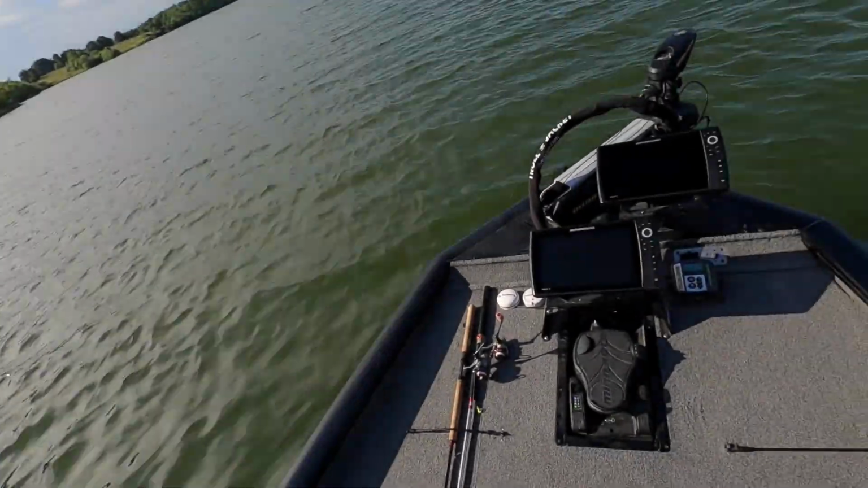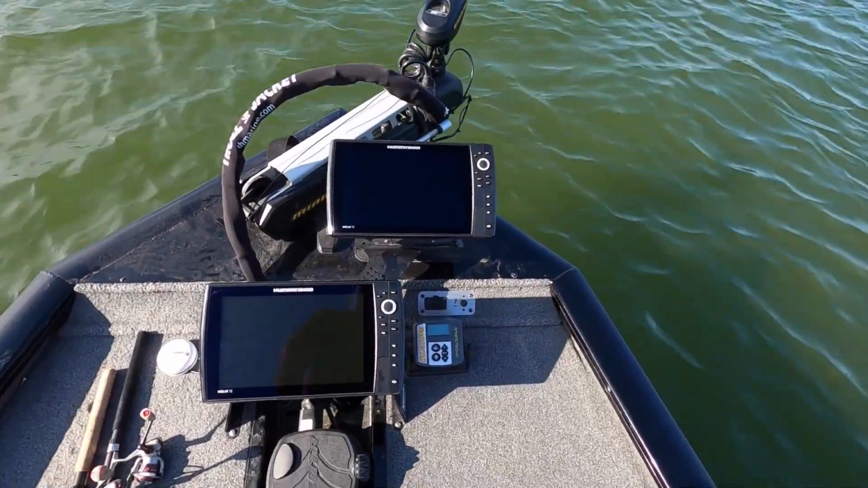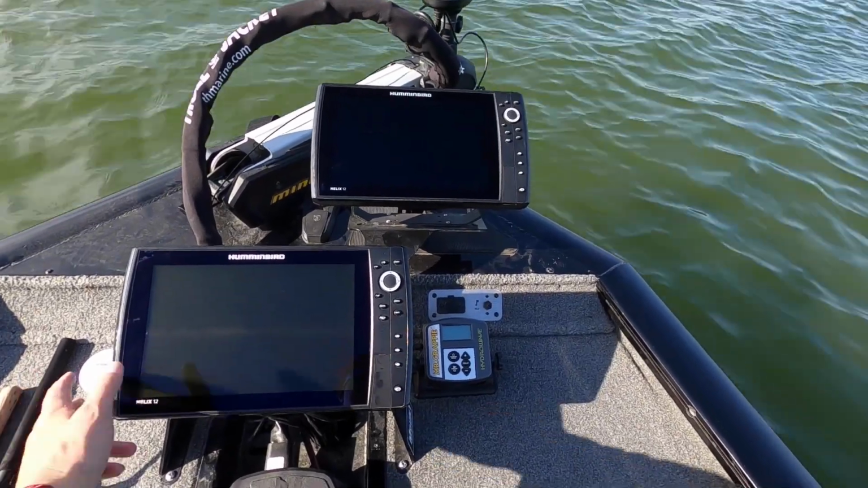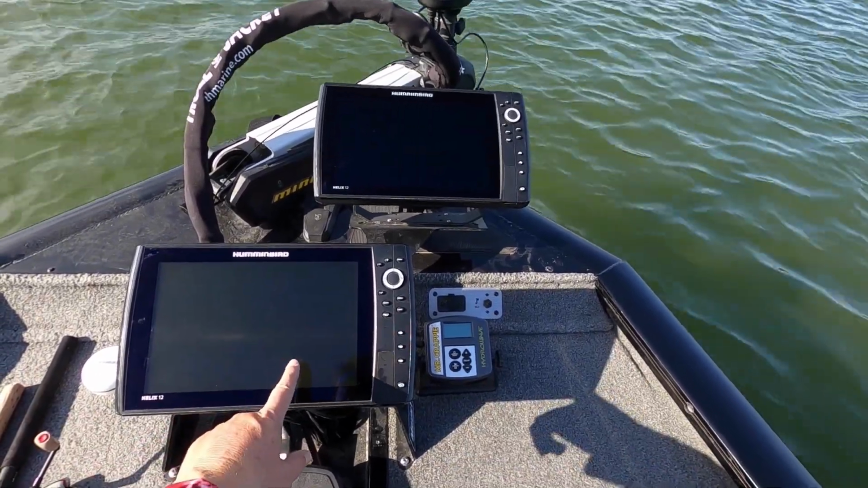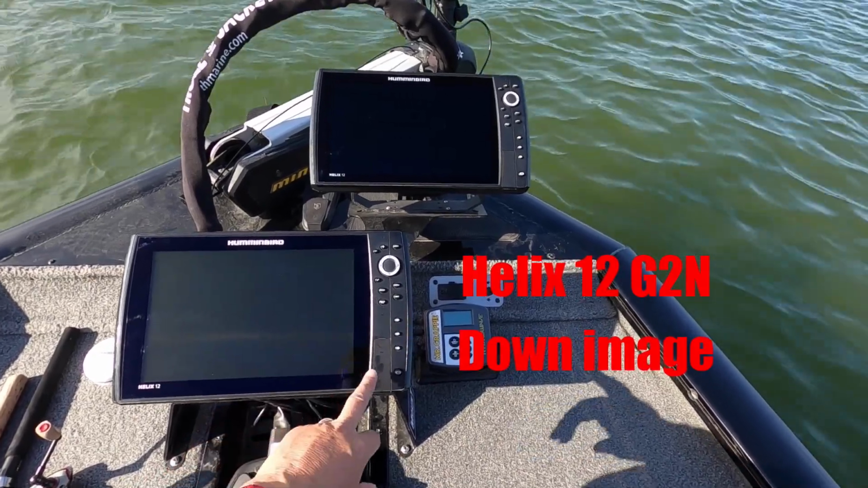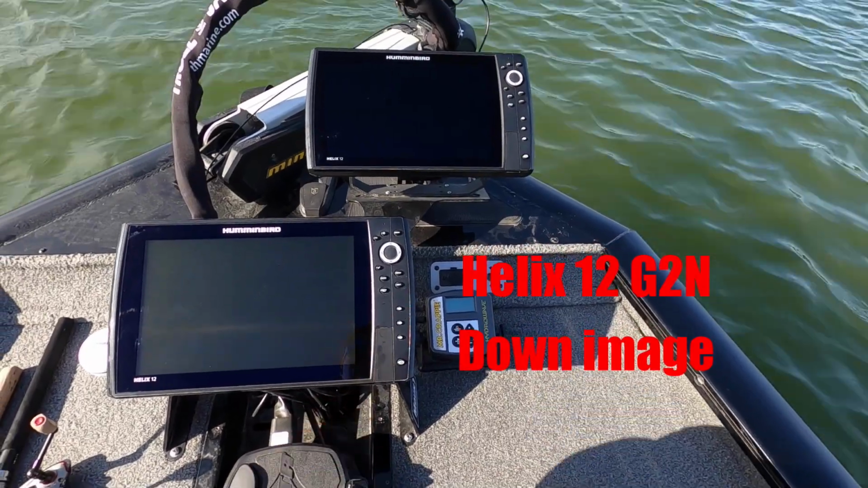Alright guys, now that we're out on the water, we'll talk about the graphs and the software update that you'll need to do. My graphs, I actually have 2. This first one right here is going to be a Generation 2. It's a Helix 12. It is a down imaging GPS graph, but it's not a Mega.